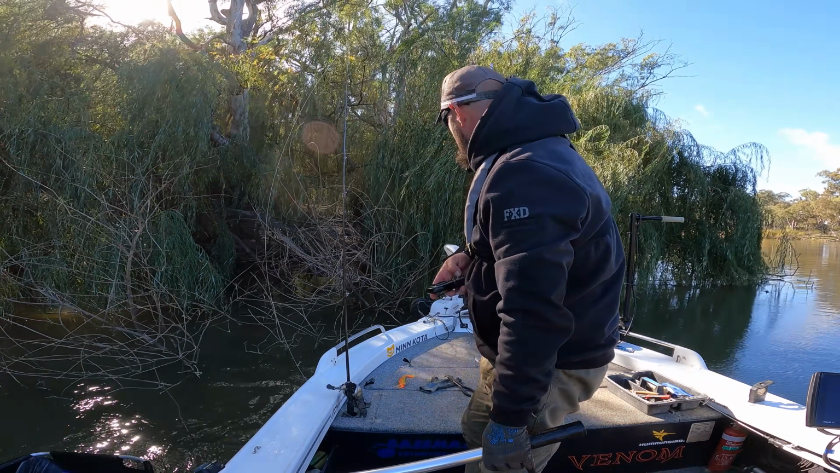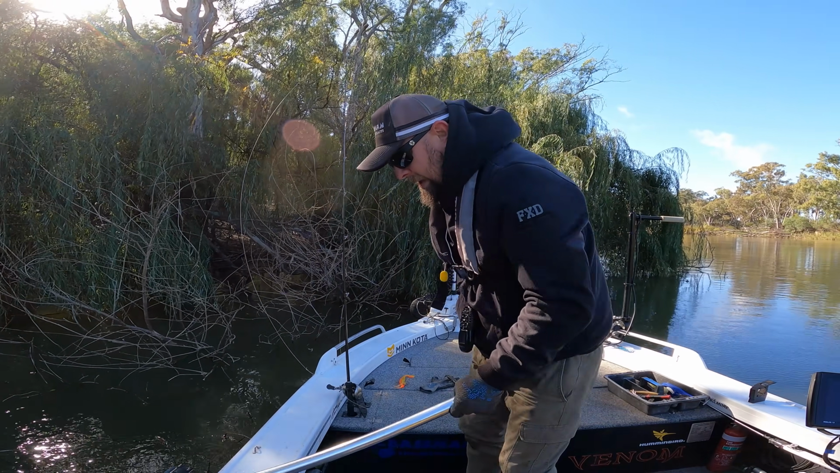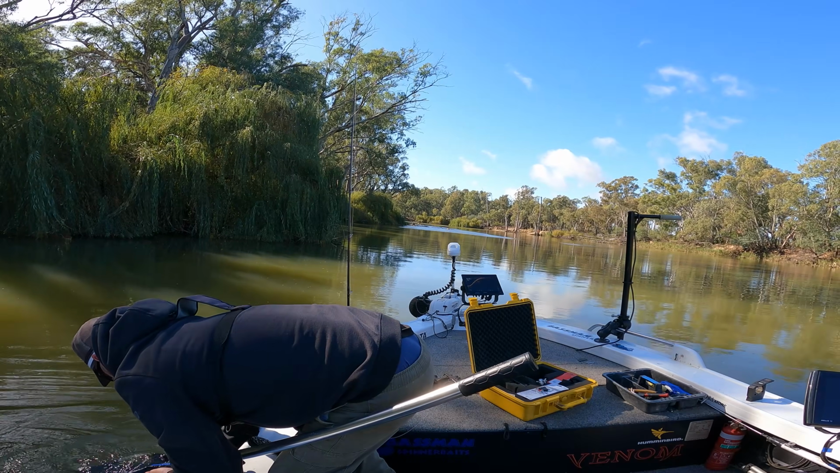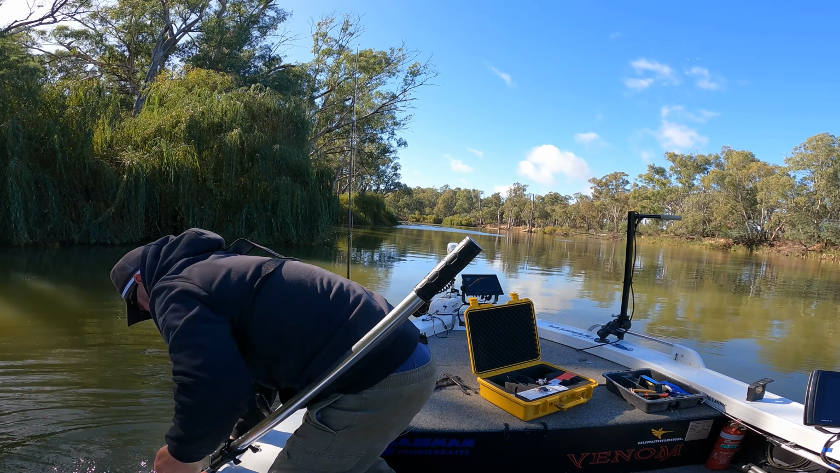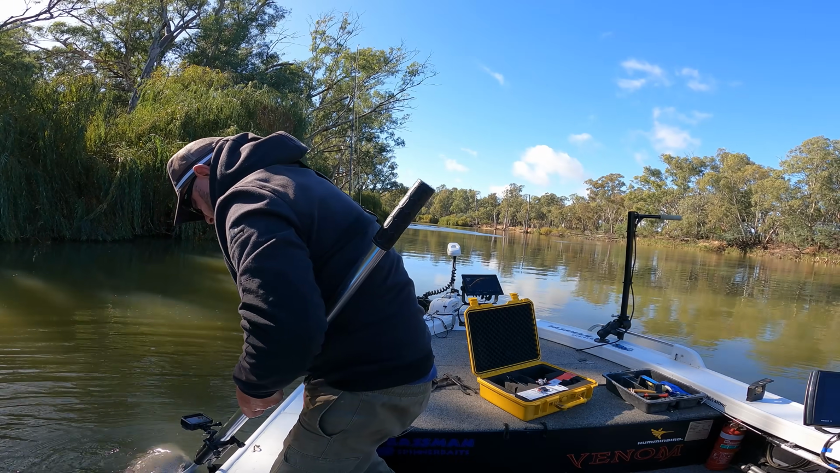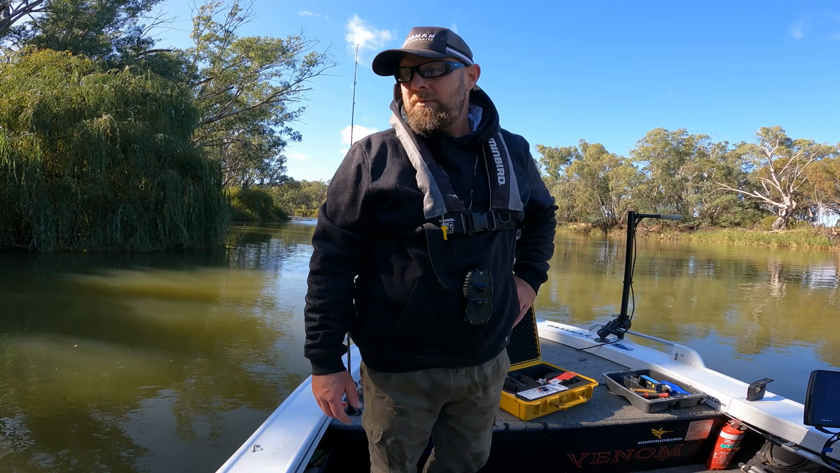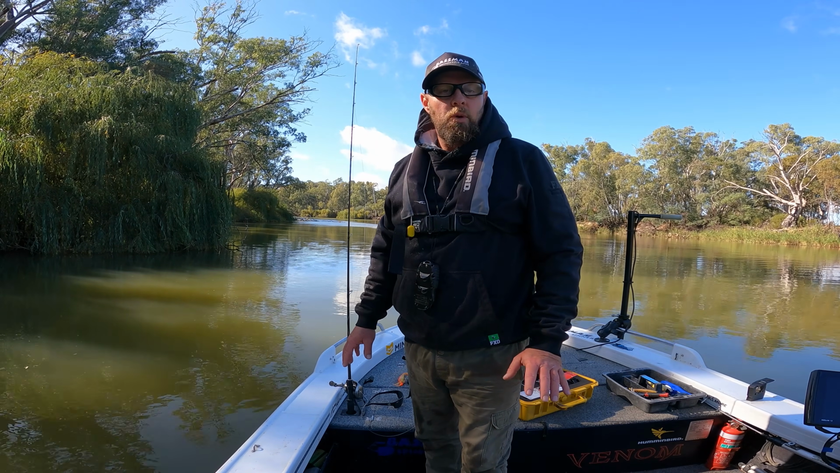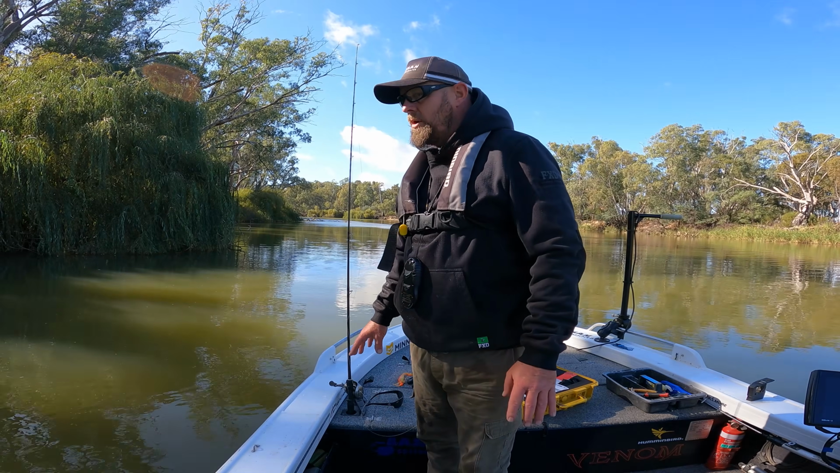These photos are good, mate. You're going free. Oh no, just missed it. He swam away good anyway. He was a really good boy, or girl I reckon. Really good girl in the net.